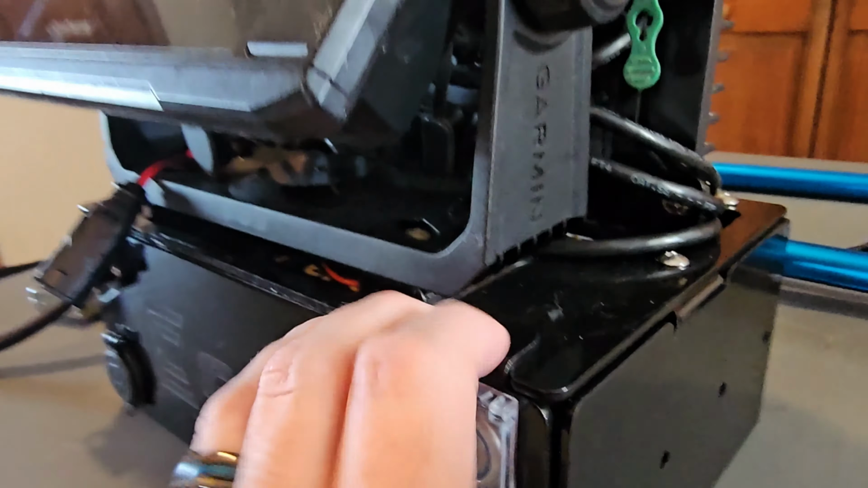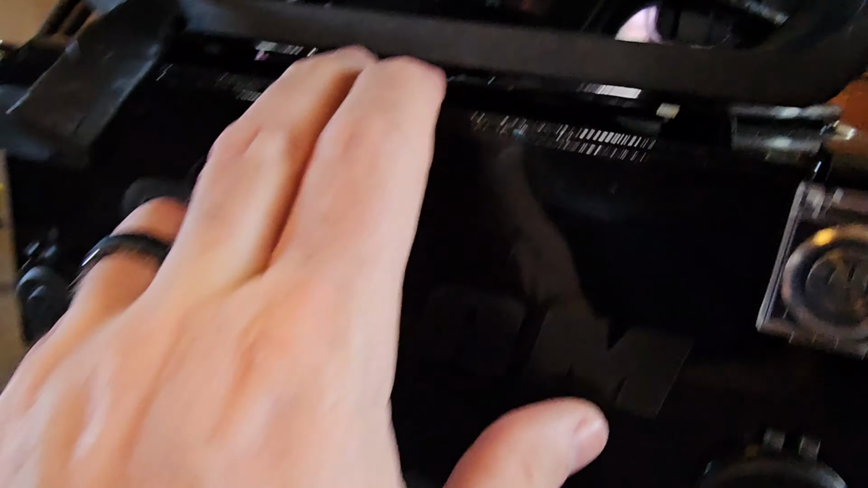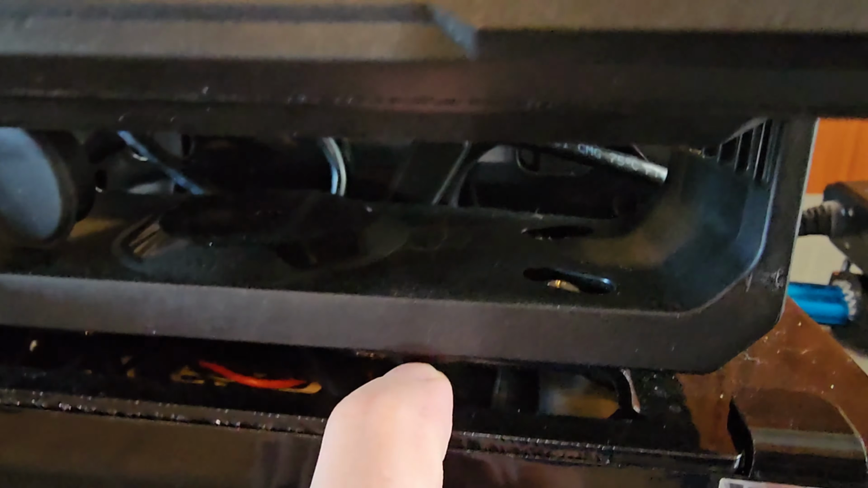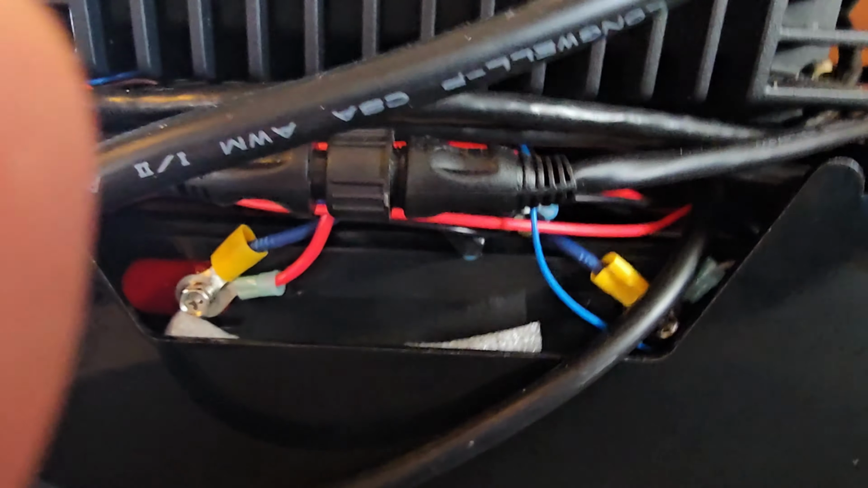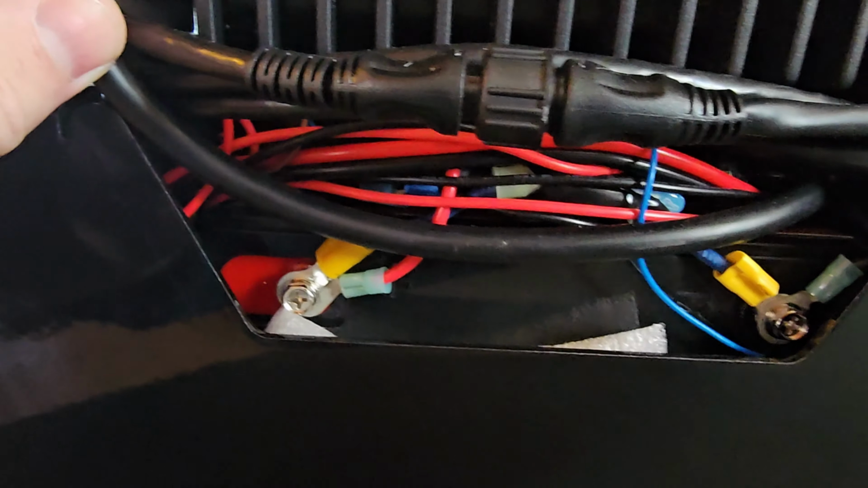Okay. The head unit's mounted on the platform of the box here. It's got little raised flanges that come up, and then you just bolt it down. The back side allows you a little bit of access to the wires, or to the battery.